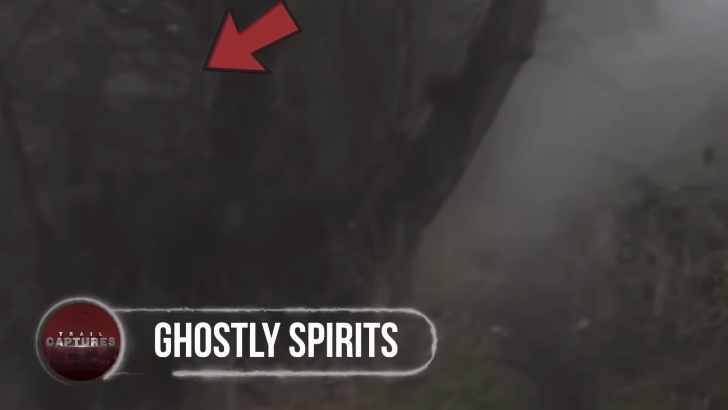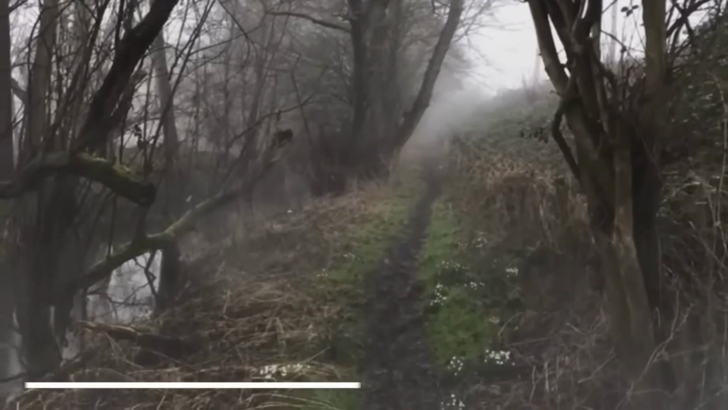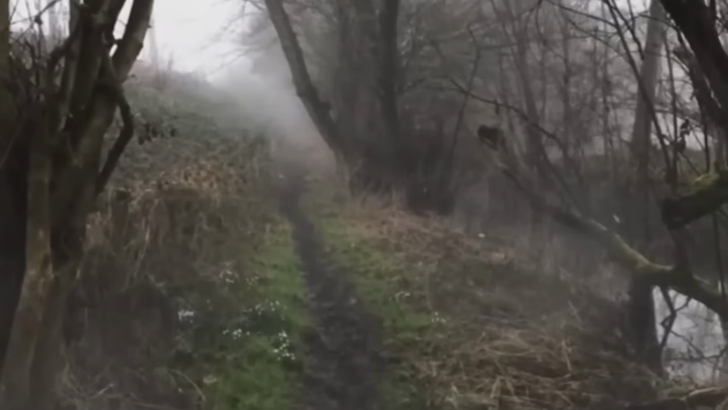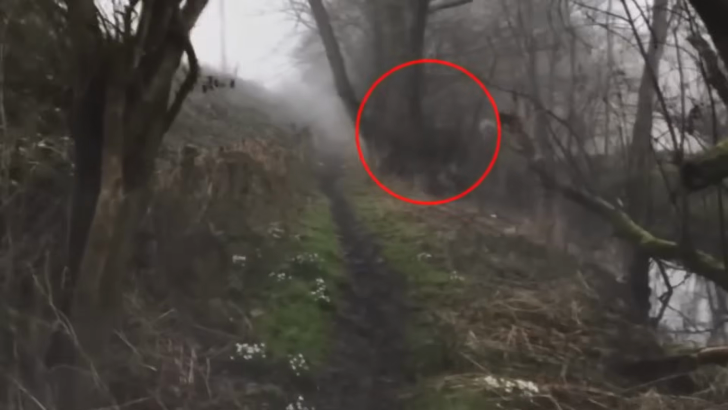Ghostly spirits. Walking in the Stansted Forest across a small town in the UK, this man captured something creepy. As along the fog, there were some ghostly spirits too that were floating in the air. Some of them looked like an old woman, others were of a child, and the rest were distorted, as nothing could be made out of them.